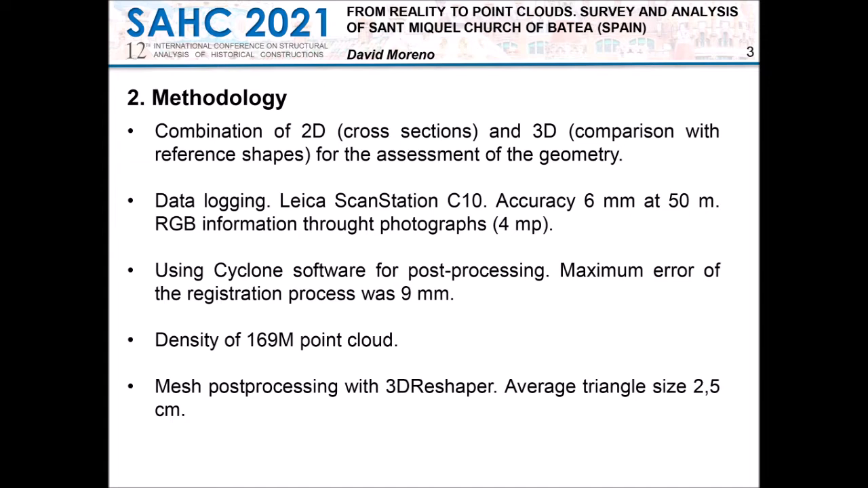The study was based on topographic data obtained from the building in a single day with a Leica ScanStation C10 laser device. Despite the survey involving all the building, the assessment was focused on the naves and the central dome, with a position accuracy of 6 mm at 50 meters. The coordinates of each point were complemented with RGB information through the photographs taken with the internal camera of the device with a resolution of 4 megapixels.